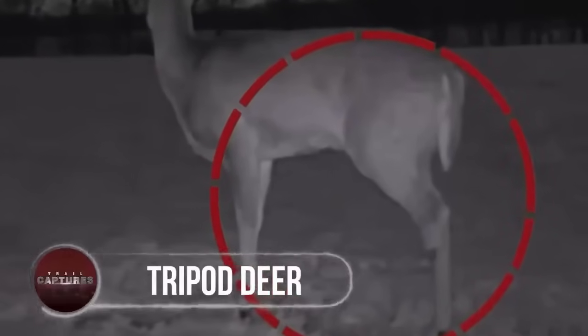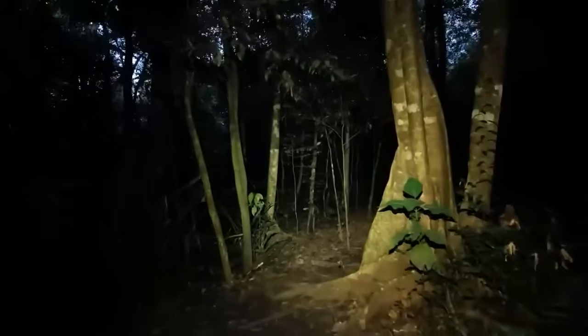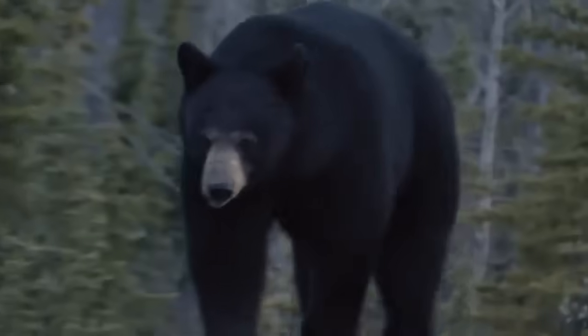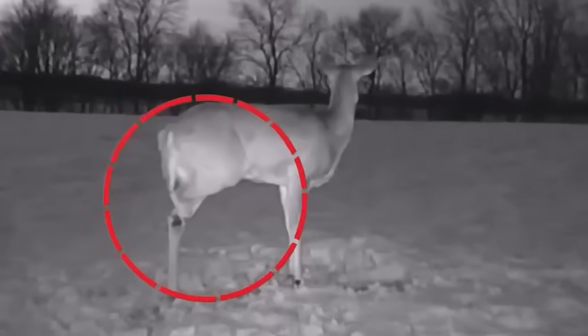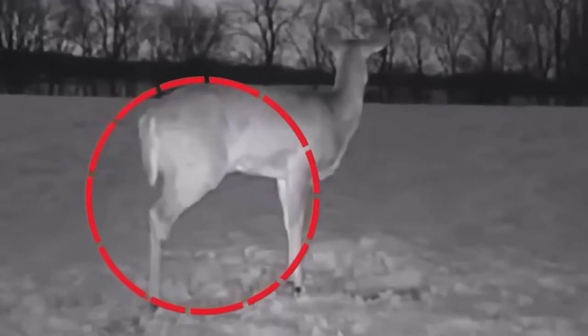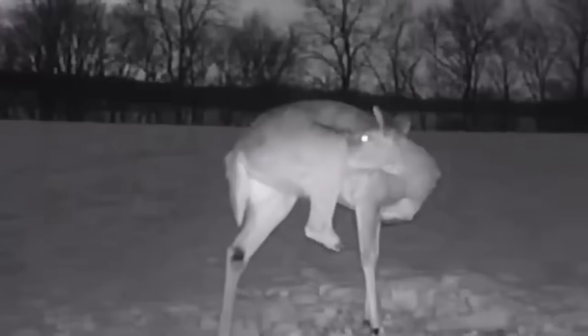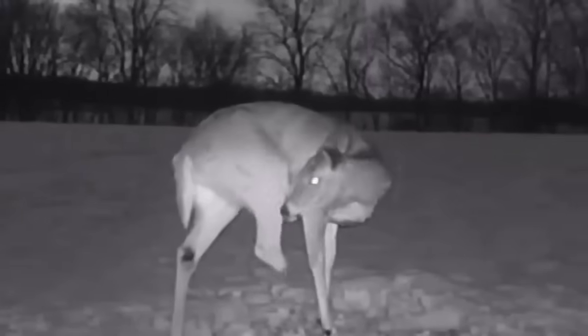Tripod deer. Trail cameras are usually used to capture amazing and unusual sights, but sometimes they also show us the struggles of animals in the wild. Take this heartwarming example of a brave tripod deer who was spotted with only 3 legs, missing most of her left foreleg below the knee joint.